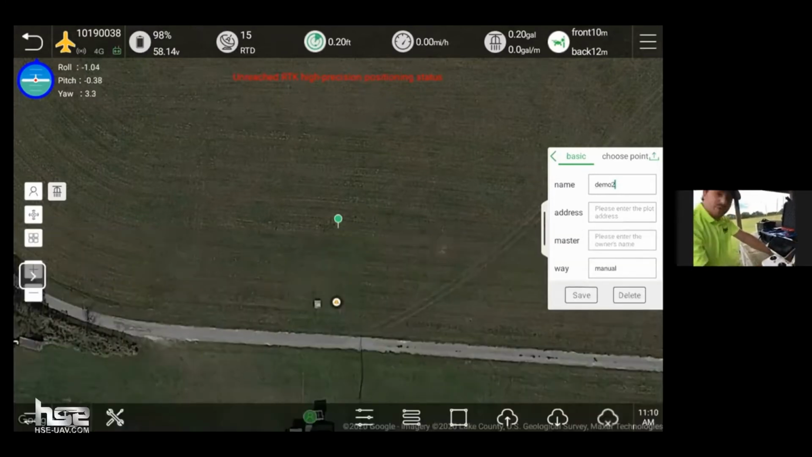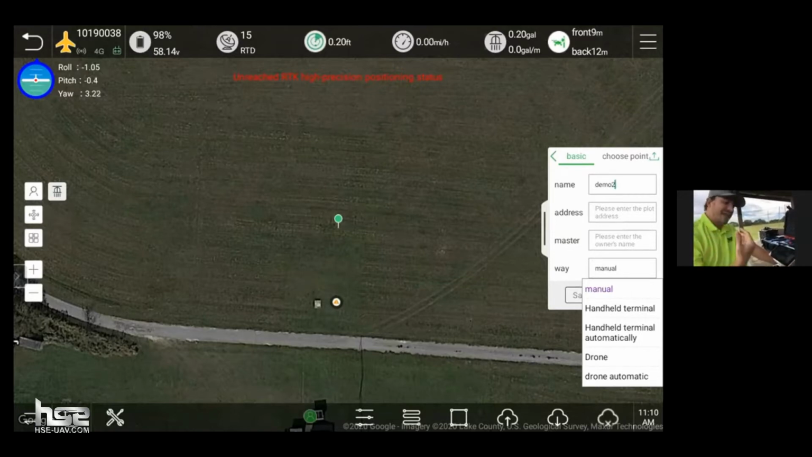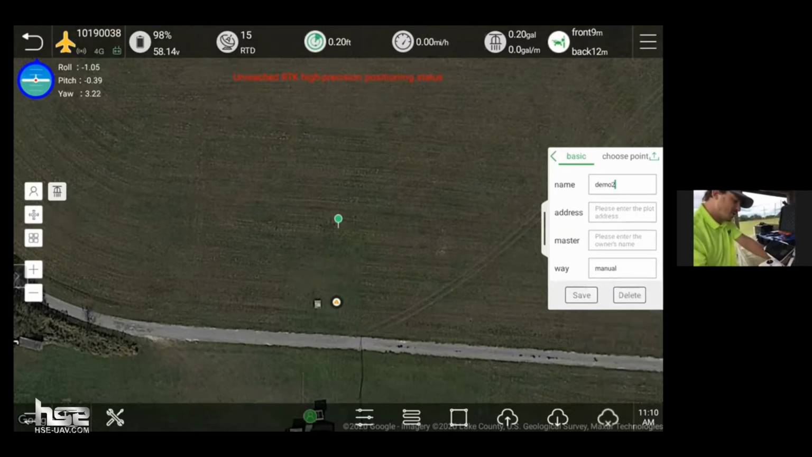So there's a couple ways that we can create this pattern. This button right here, you can see we have several options. We're gonna use the manual option, which allows us to mark a point on the map as our boundary. But there are other options as well. You can use the drone to mark your points. You can use a handheld device to mark your points. But in this case, to keep it simple, we're gonna use the manual option.